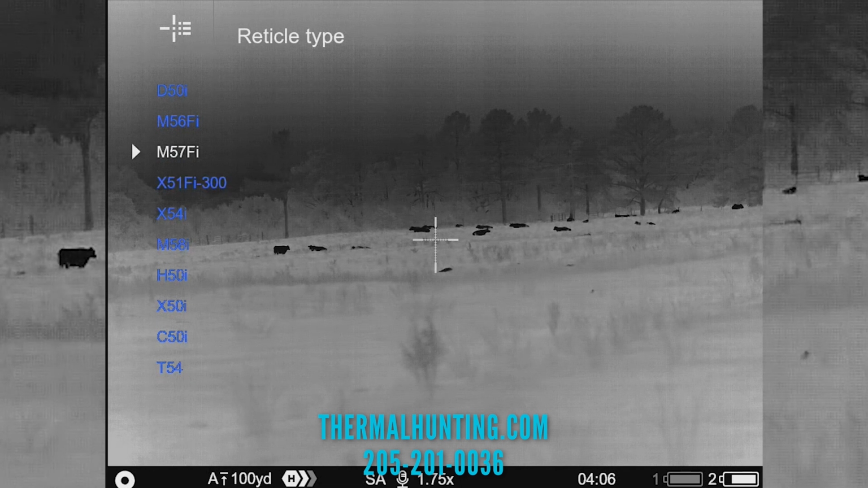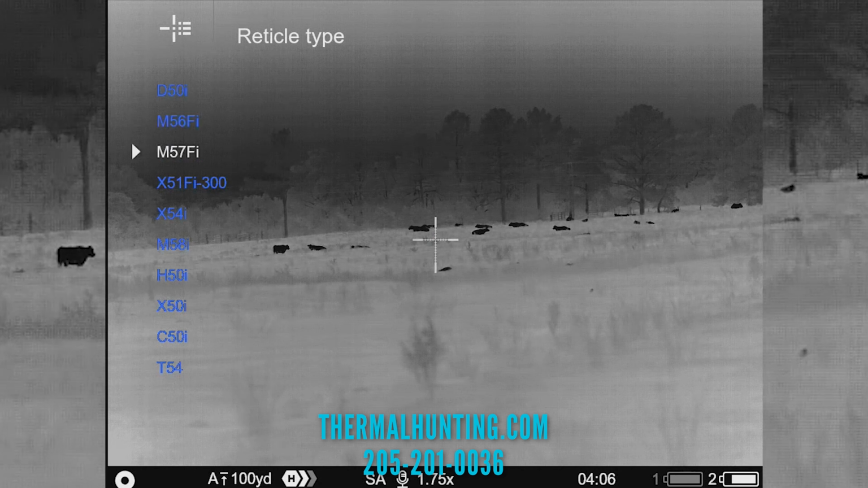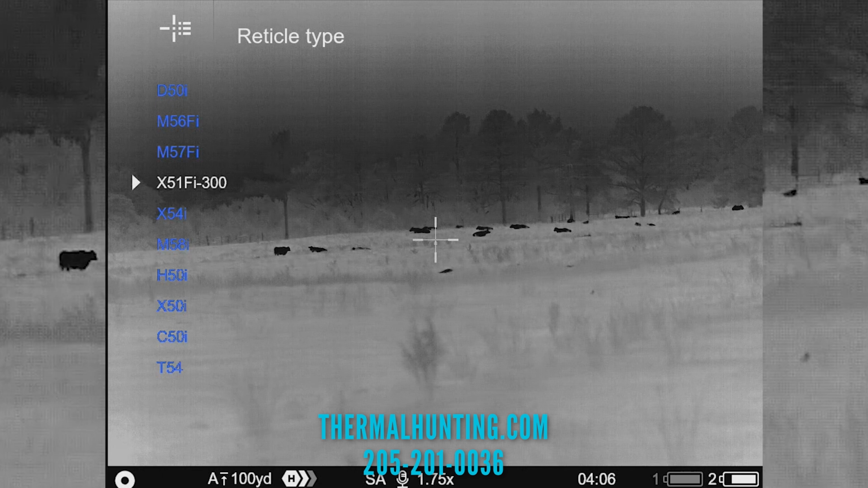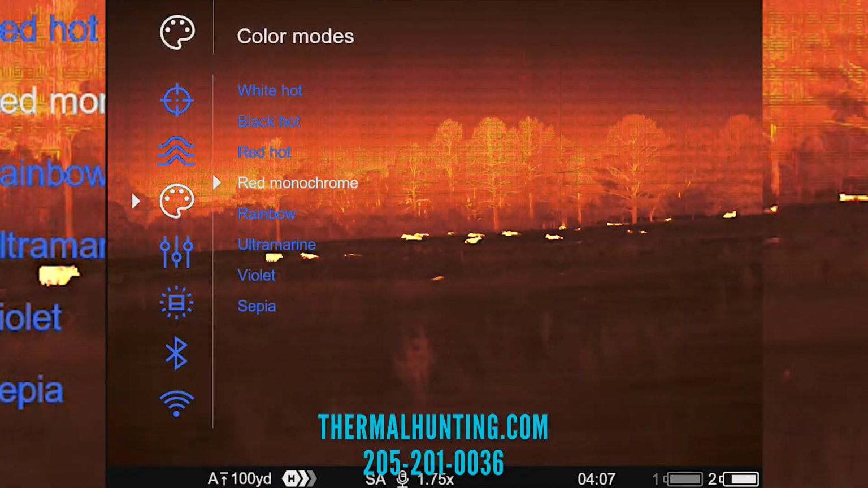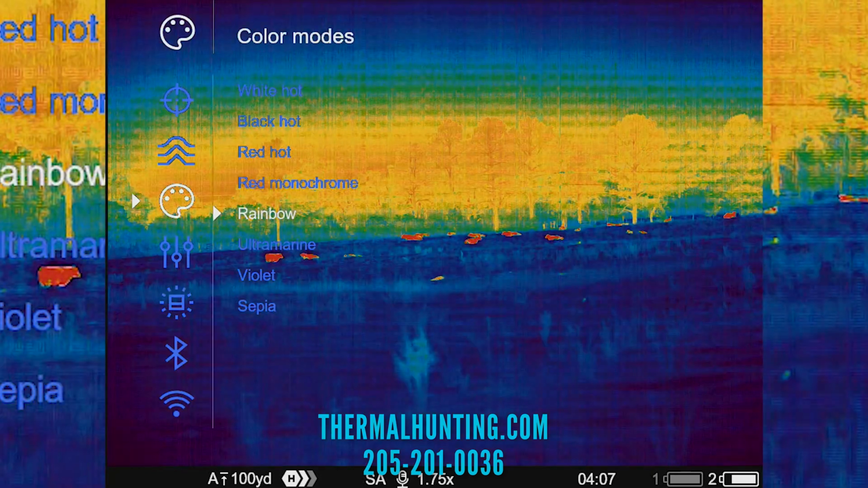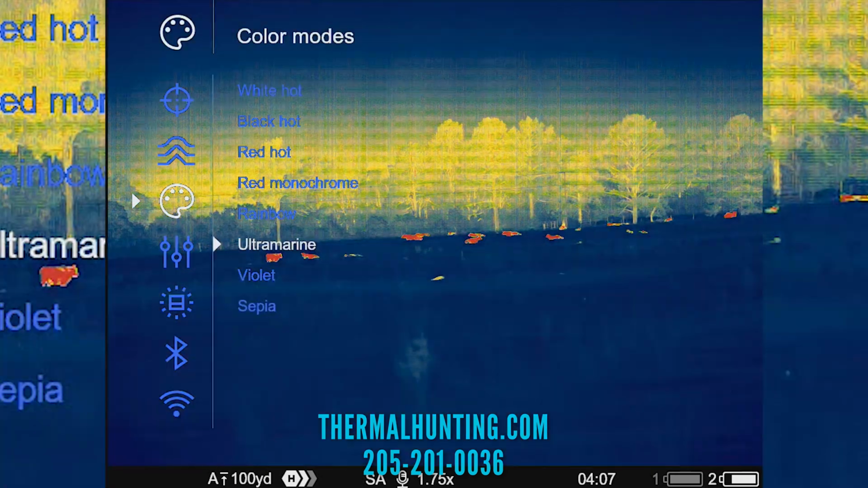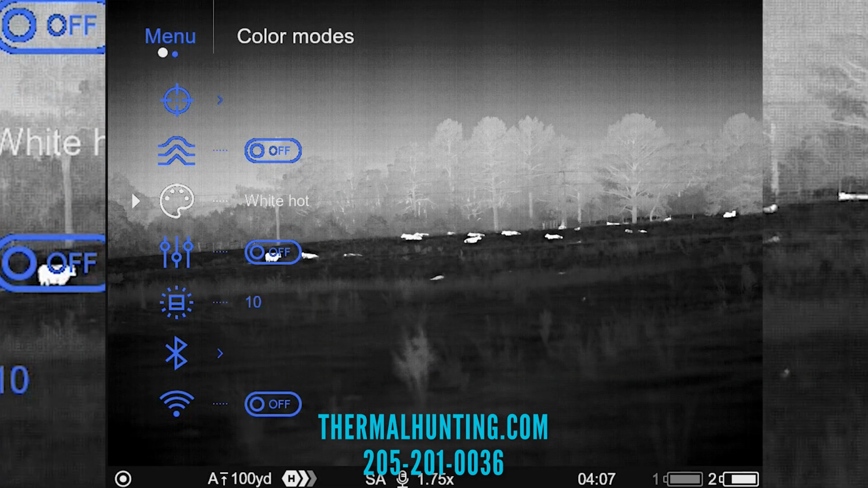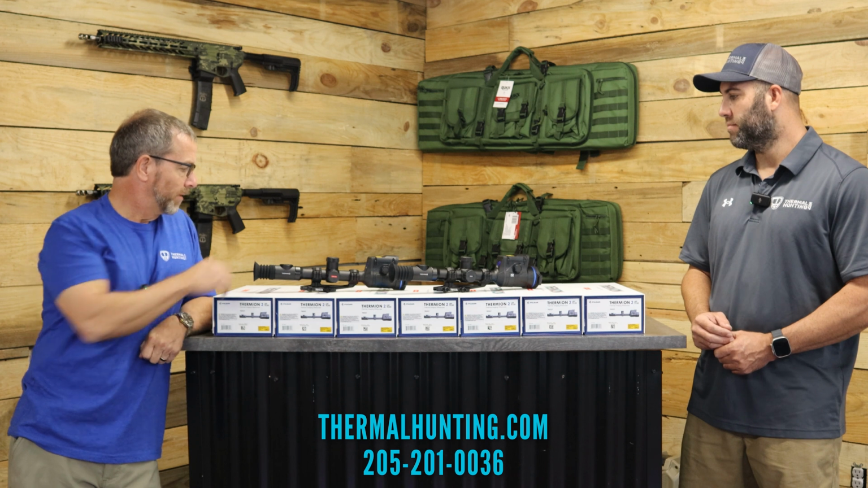Everything else, like the menus, is very similar, if not the same, about reticle selection, whether you like hunting with white hot, which is what I prefer, versus black hot versus red hot. There are some other modes in there that you can choose on the color palettes, but I prefer white hot. I know a lot of guys prefer black hot. Everything else is pretty much the same.